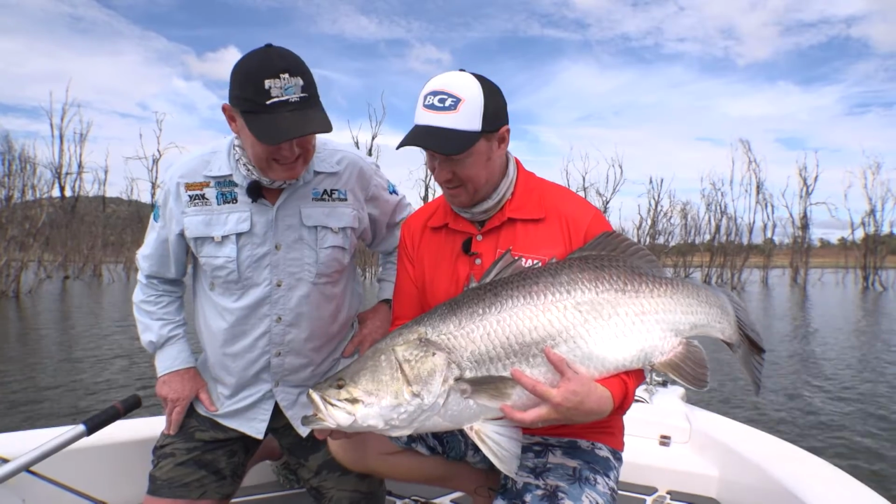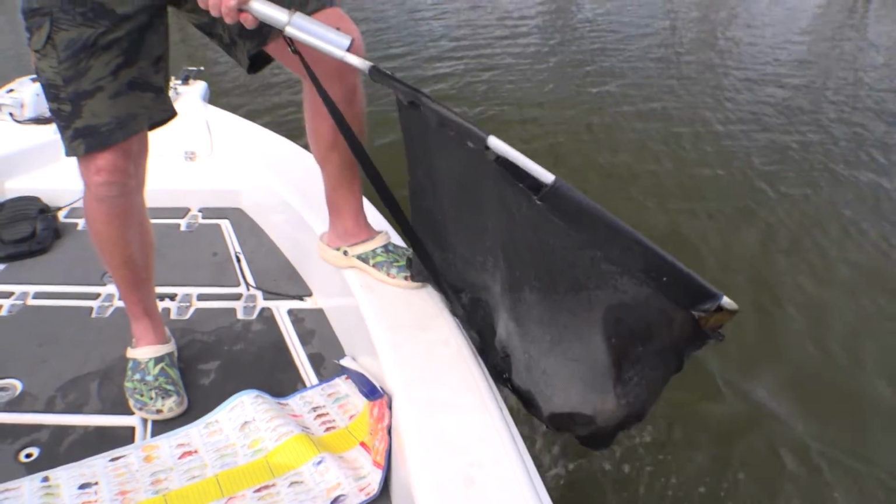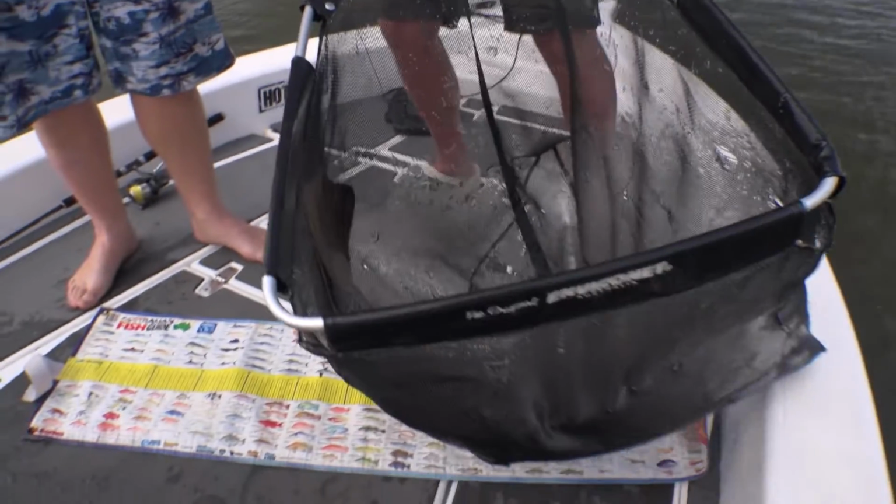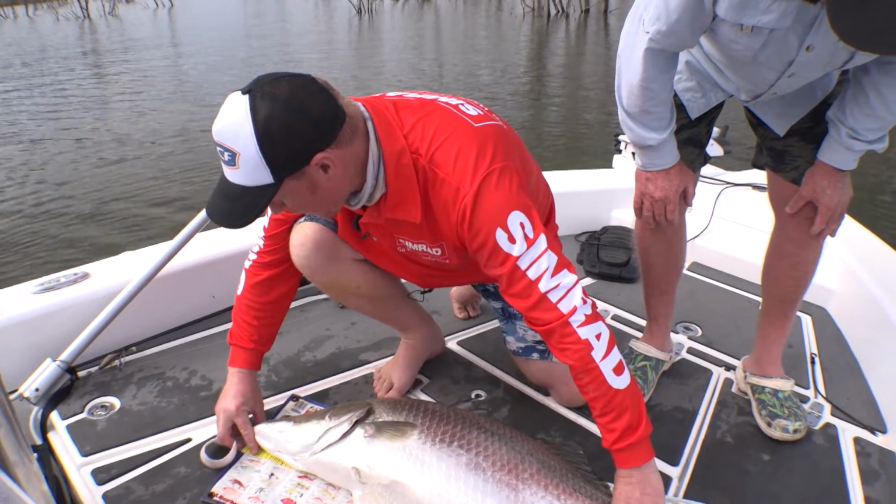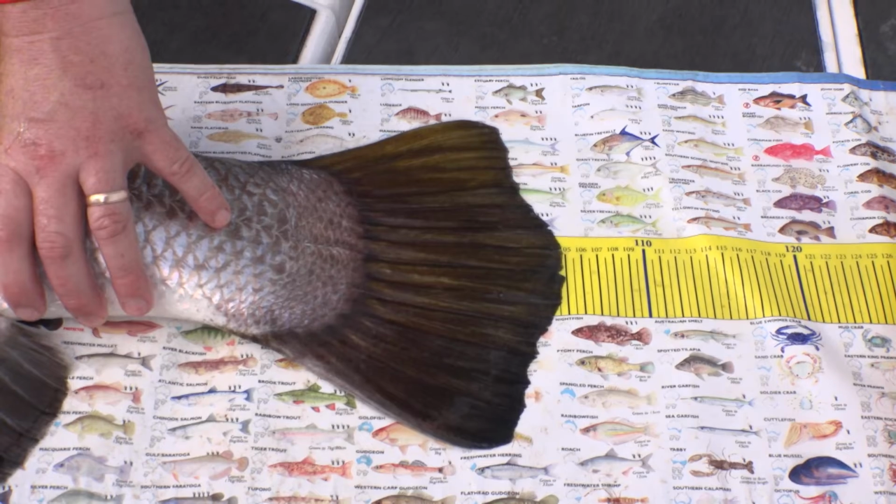Wow. How about we'll give him a swim? Yep. And then we'll get him on the brag mat. No worries, mate. What do you reckon it weighs? It's about 15, 20 kilo. What do we got, mate? 1.5 metre, mate. Almost touching 1.5 metre.